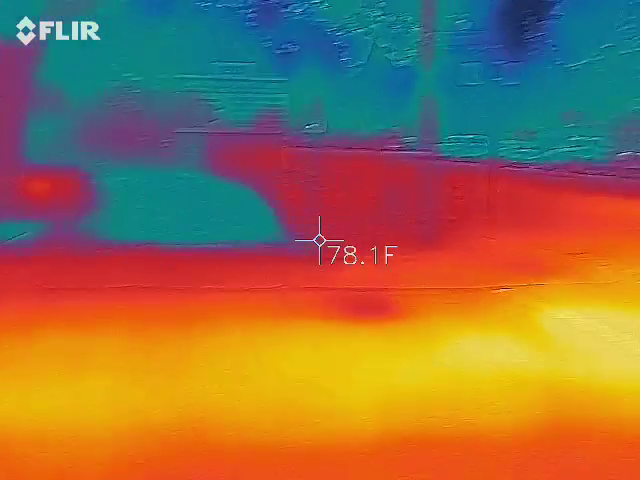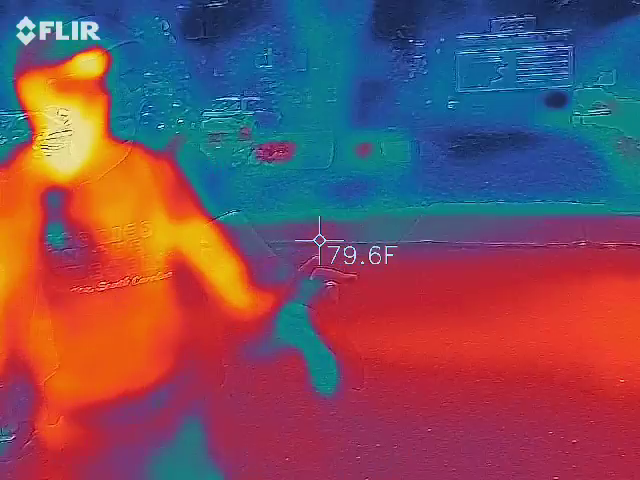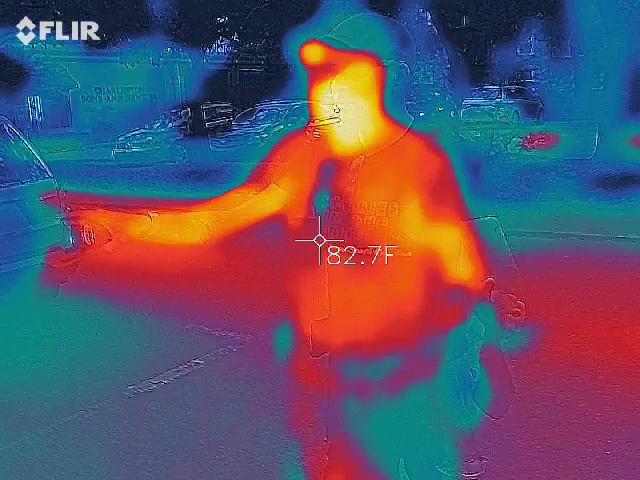Alright, let's get both thermometers to 1 person. Let's try that. I'm getting to you, buddy, don't worry. No worries. Alright, EMF.